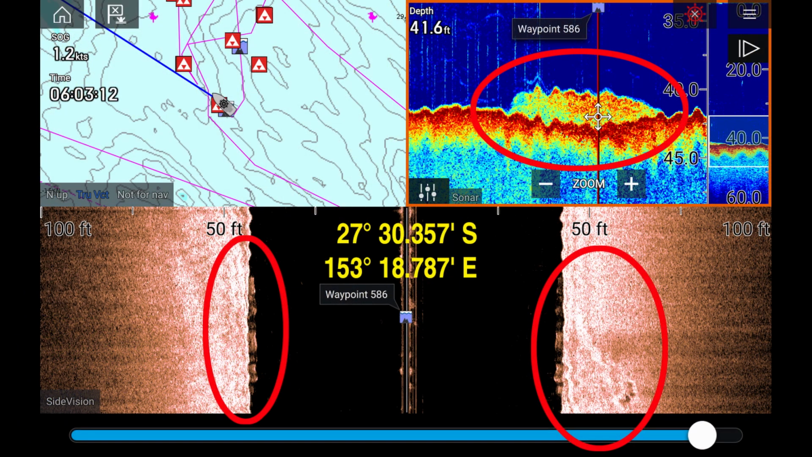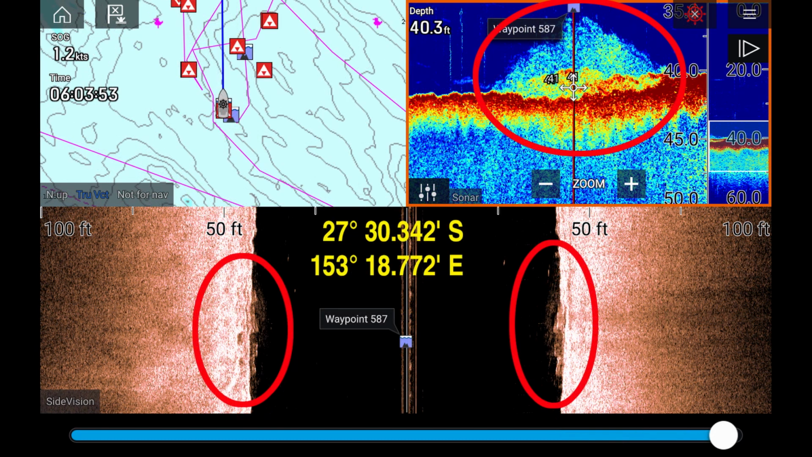Now this structure is offset just a little bit from a public mark. As you can see, we've passed directly over it in the side imaging, and in the traditional sonar you can see there's quite a bit of bait hanging around it. I don't see much in the way of bigger fish, but you can drop your sabiki down there and get some live bait. This one's another published mark, and this time it's spot on the structure.